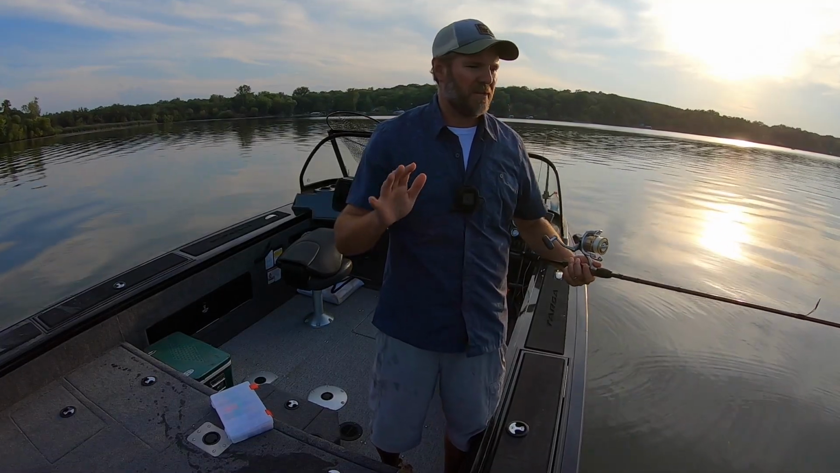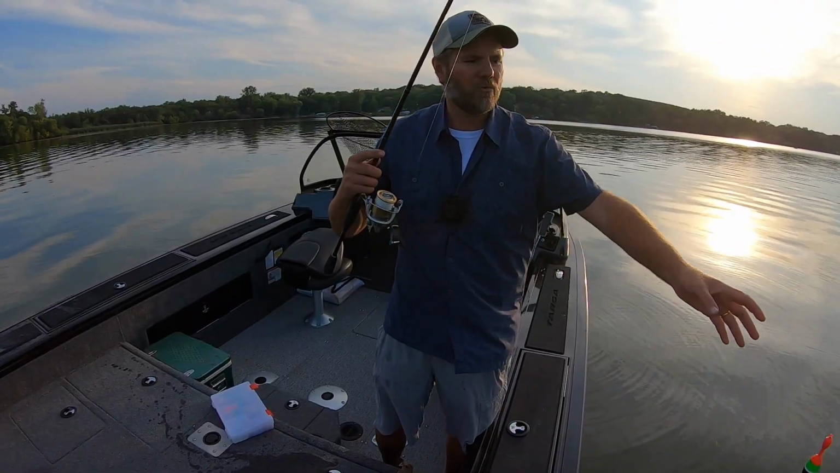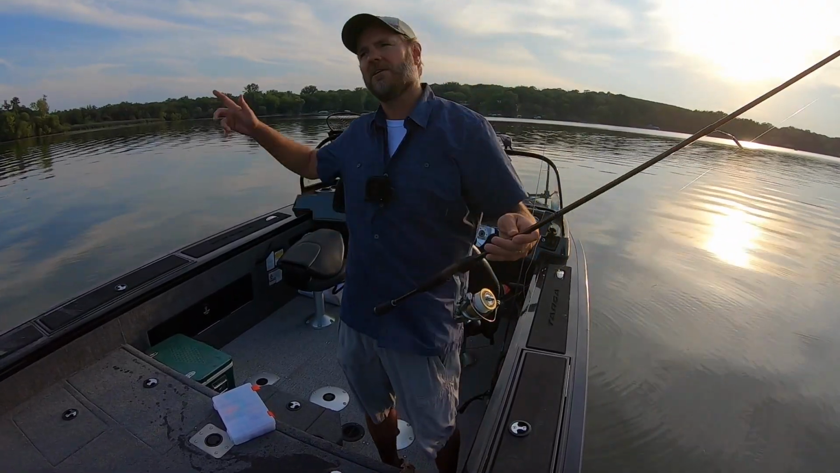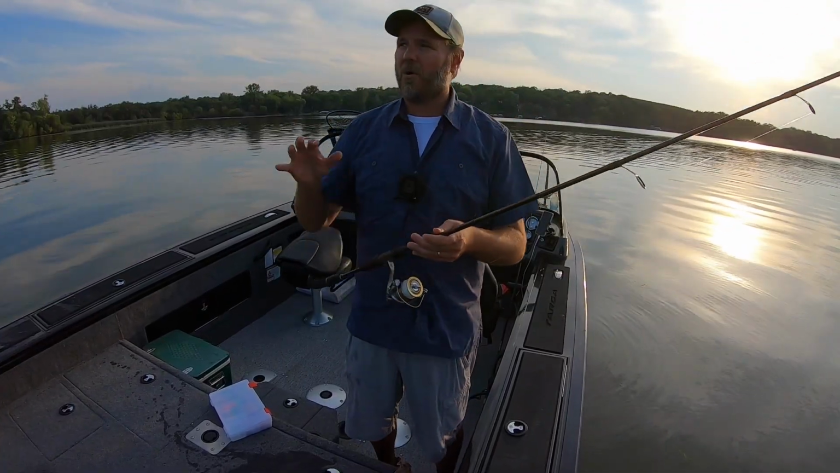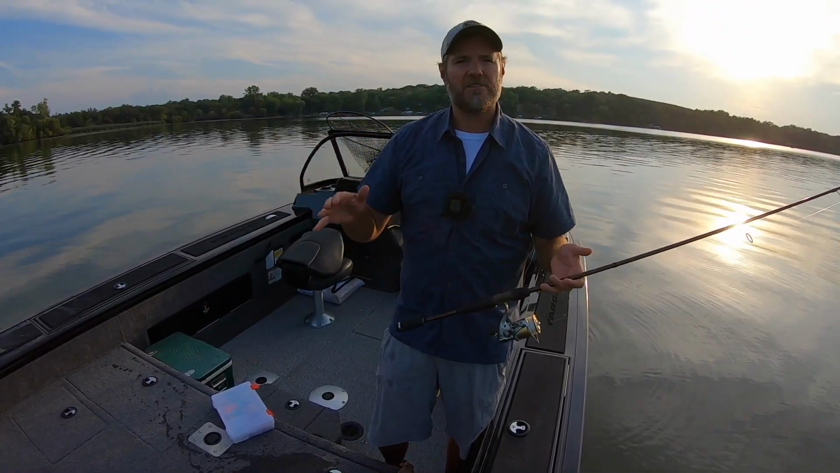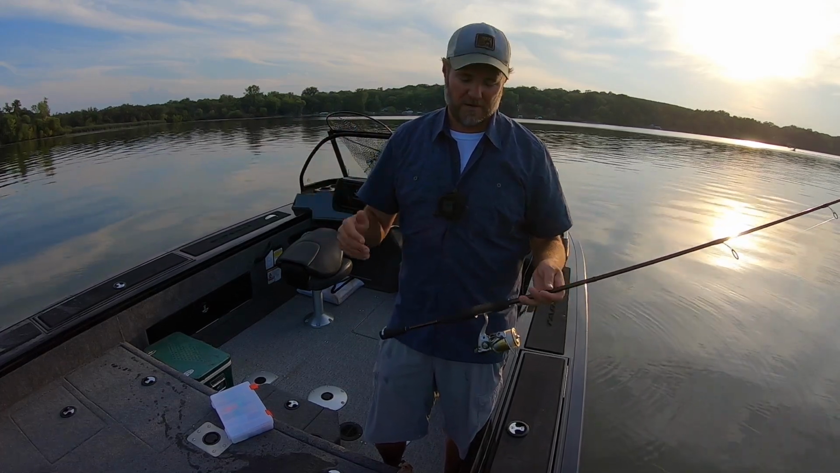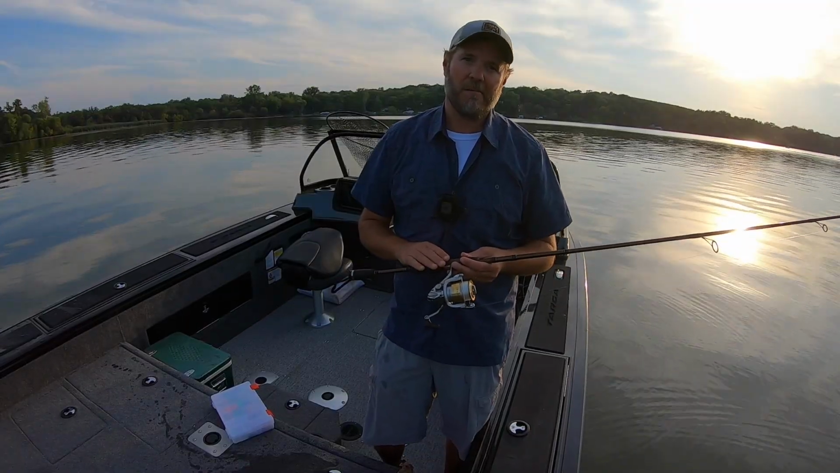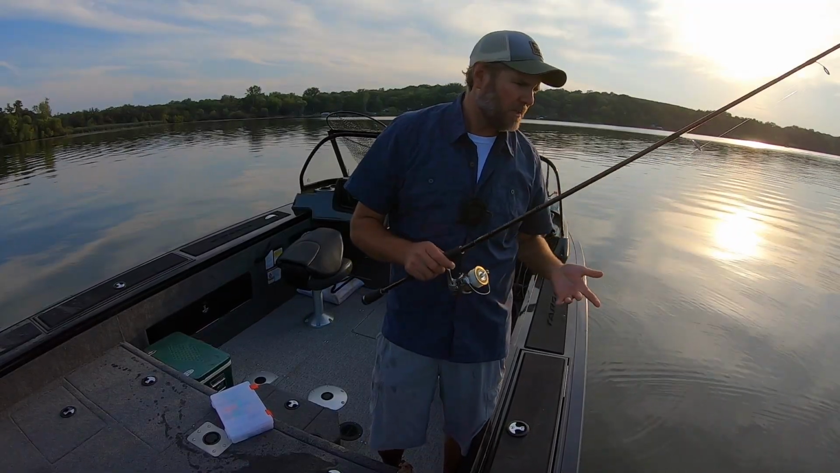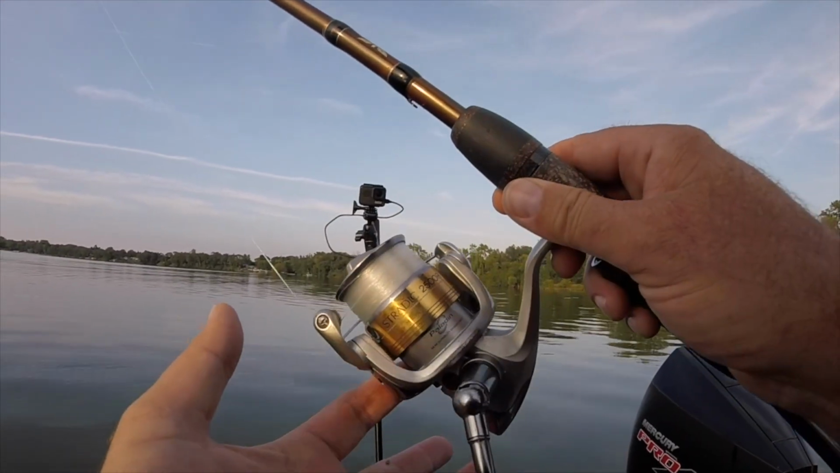But really, the big thing is when you're using a slip bobber, you want a longer rod, 7 foot at least, to make lob casts with it. But I would say it's all dependent on the size of catfish that you're going after. These fish in this particular system are bigger. So really, you might want to go with a medium heavy. Seriously. Got it on a 2500 Shimano Stratic reel.